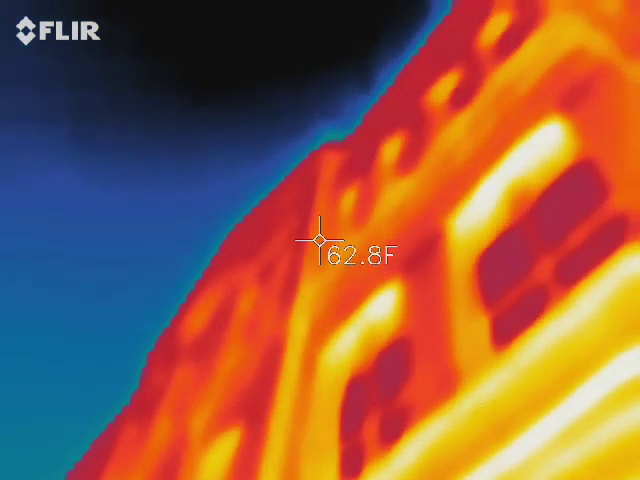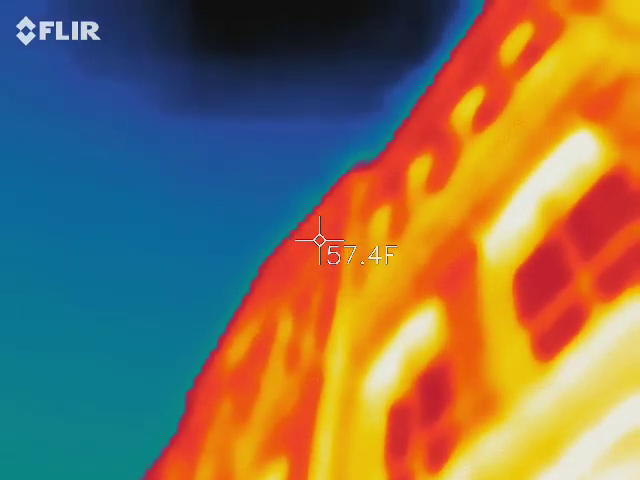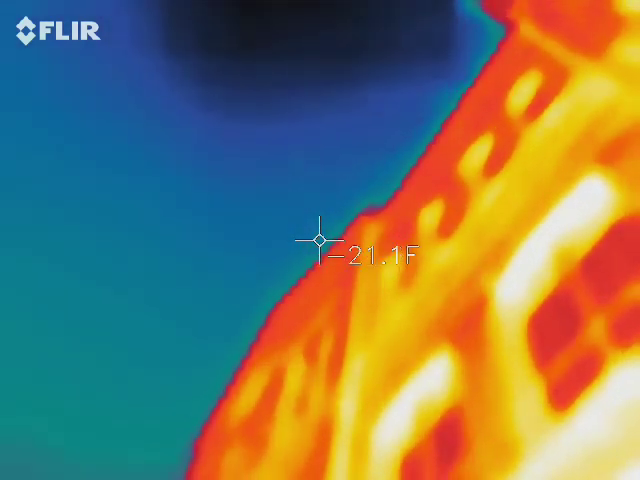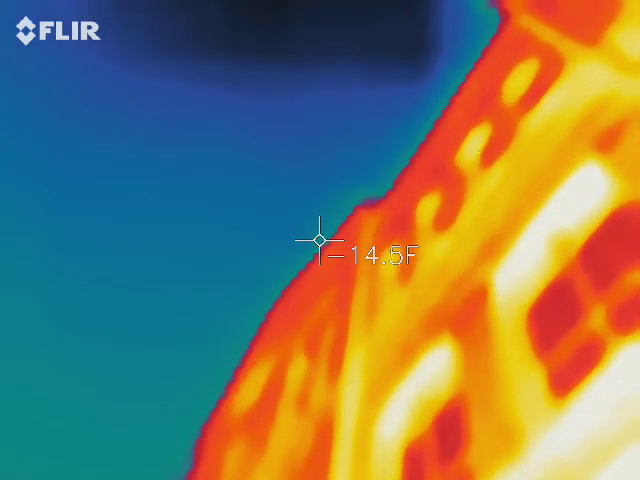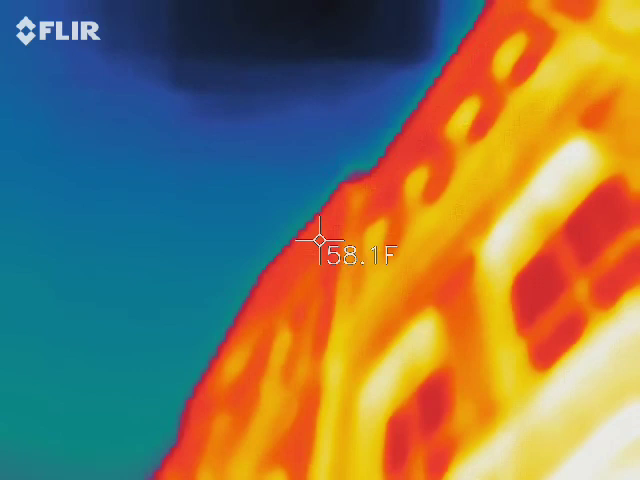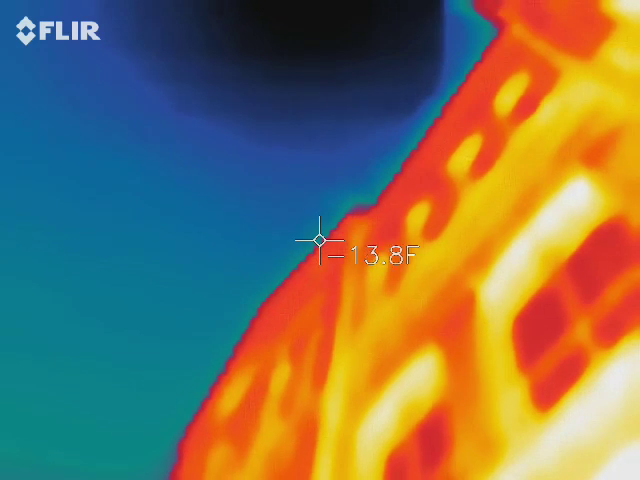So that reading is 23 degrees. Mine says 57. 22 and a half at the very top. That one says 38. Mine says it's only a 16-degree difference. So it makes sense. Why is it so cold? Are you at the very top? If I go to the sky, it's negative. If I go right there on that, yeah, right there at the very edge where the stone is.